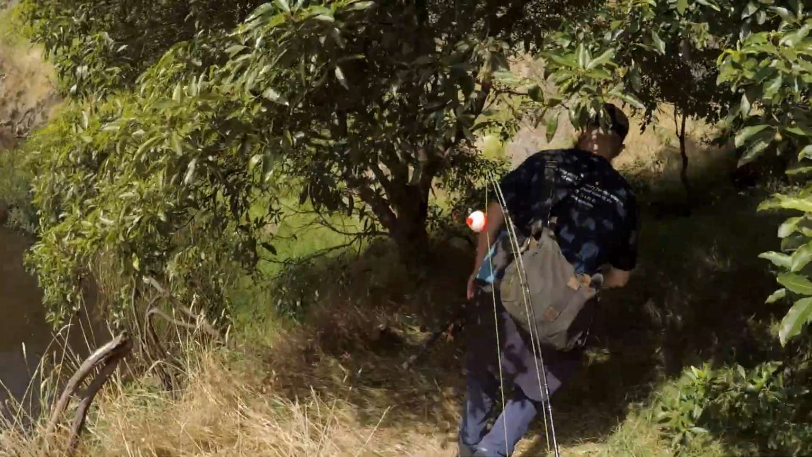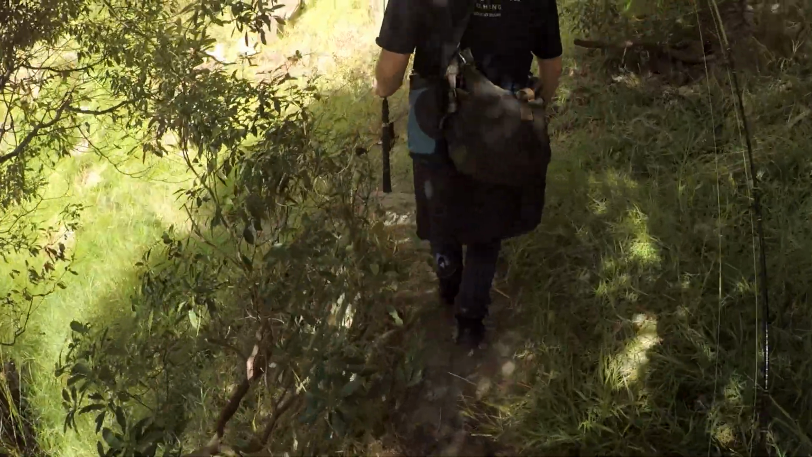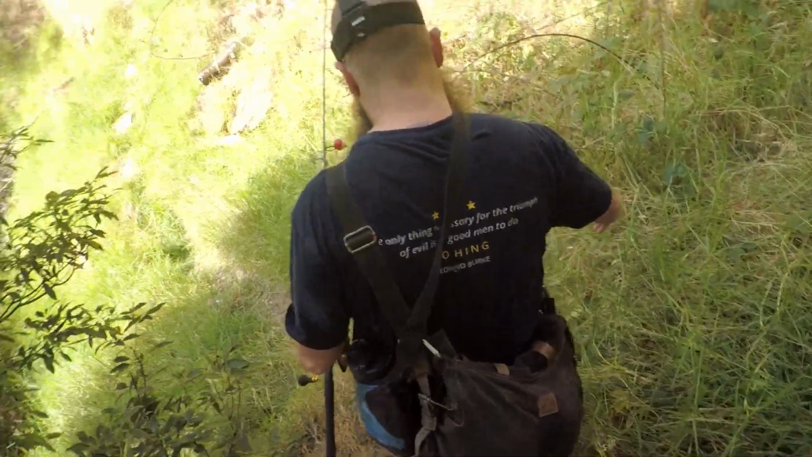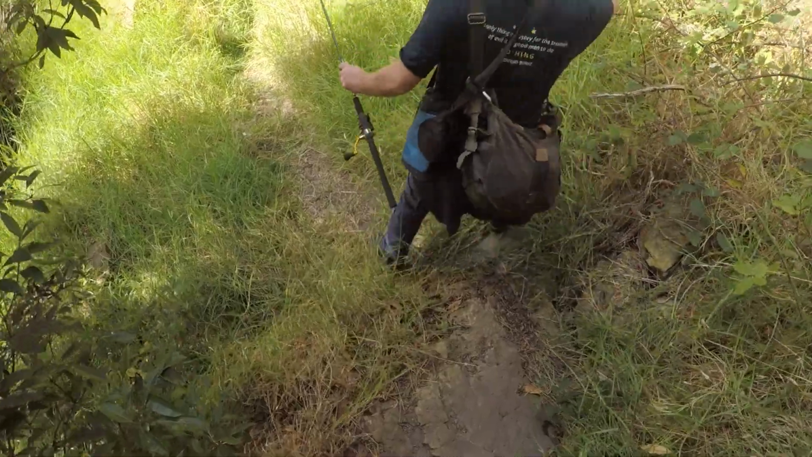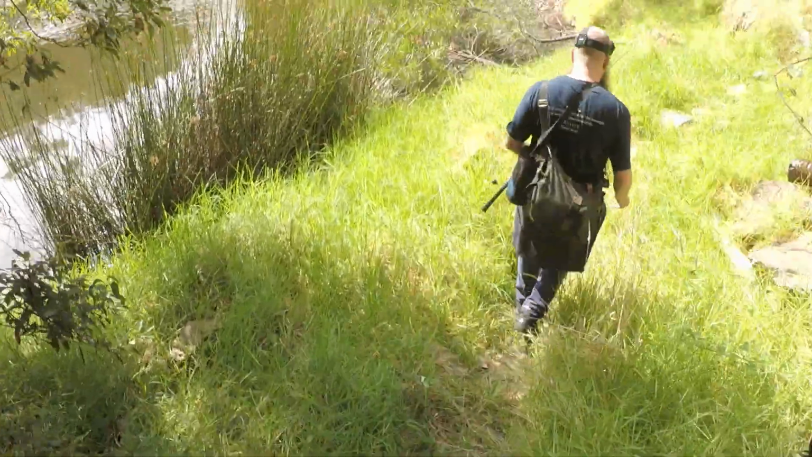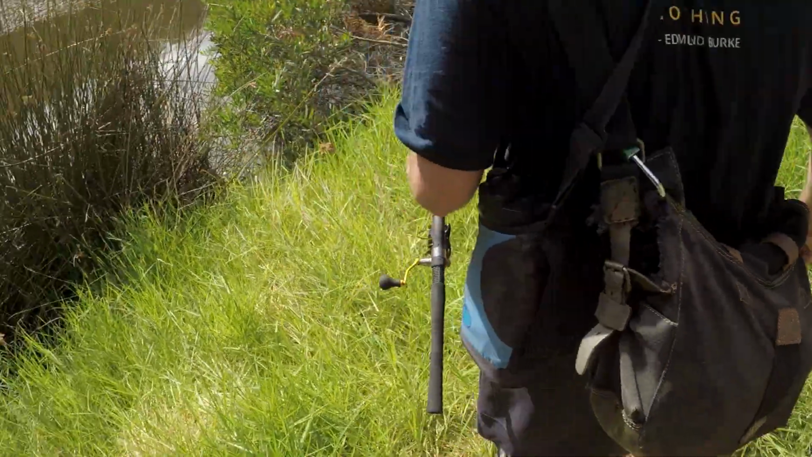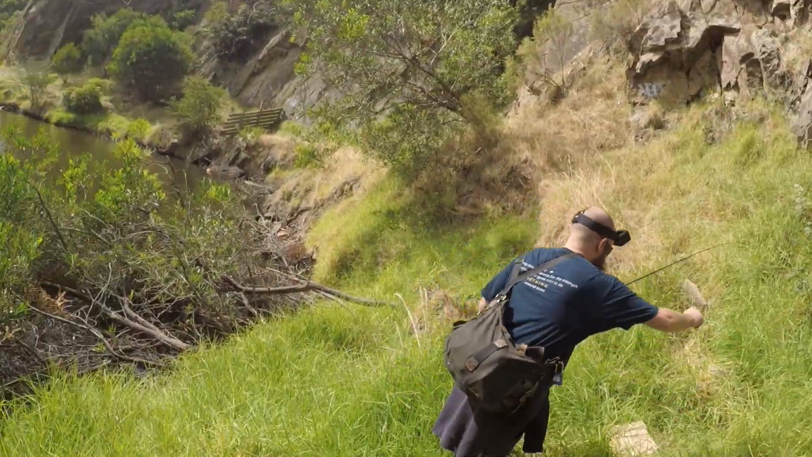Yeah, from here onward just screams snakes to me. Especially this spot. It's deep and it's got rocks. You know there'd be rodents living in here. Actually, I think I'm going the wrong way. Yeah, gotta go up.